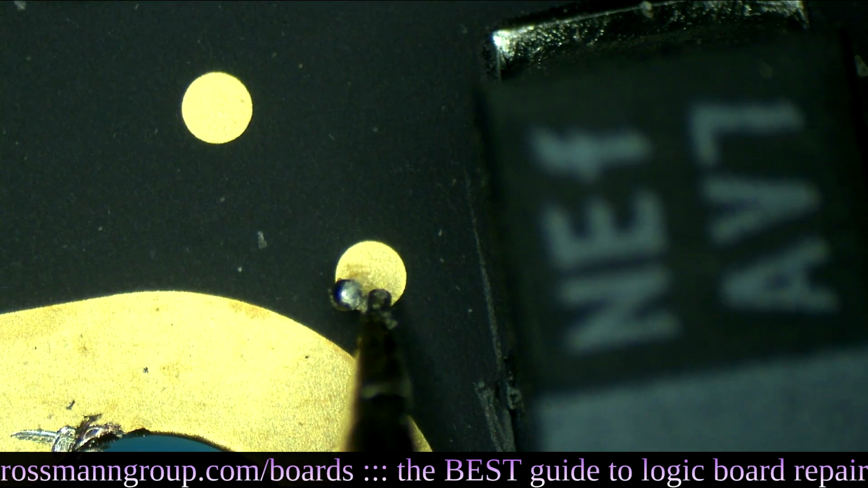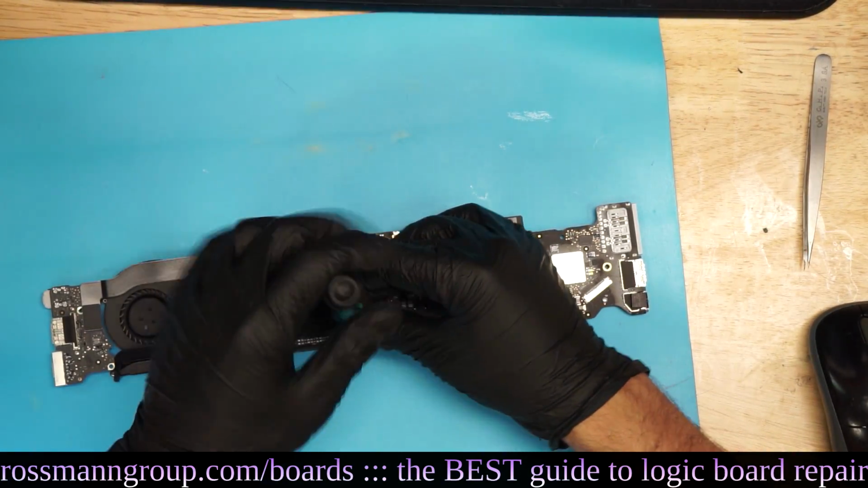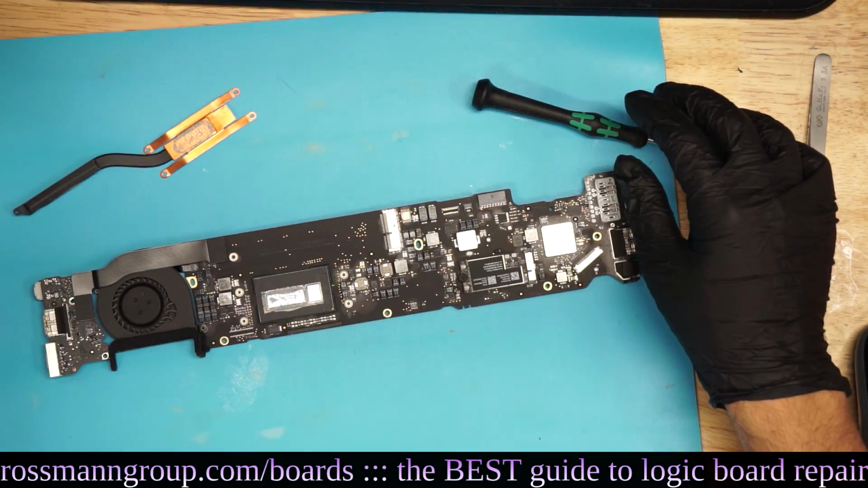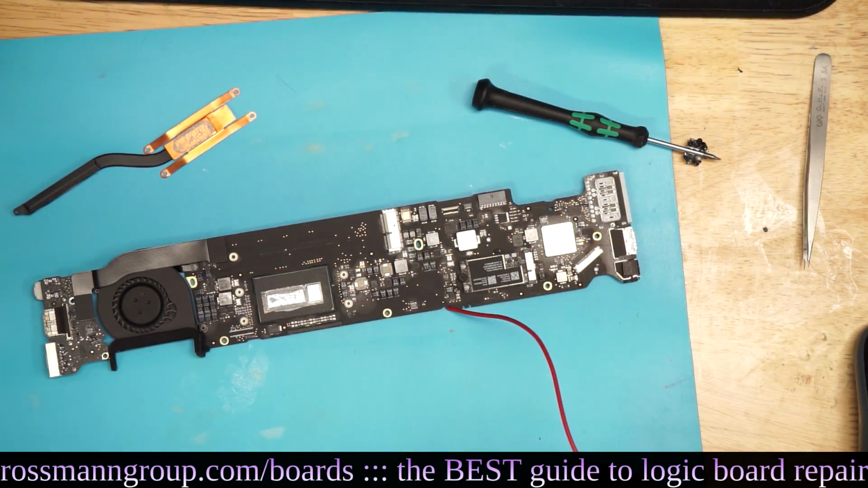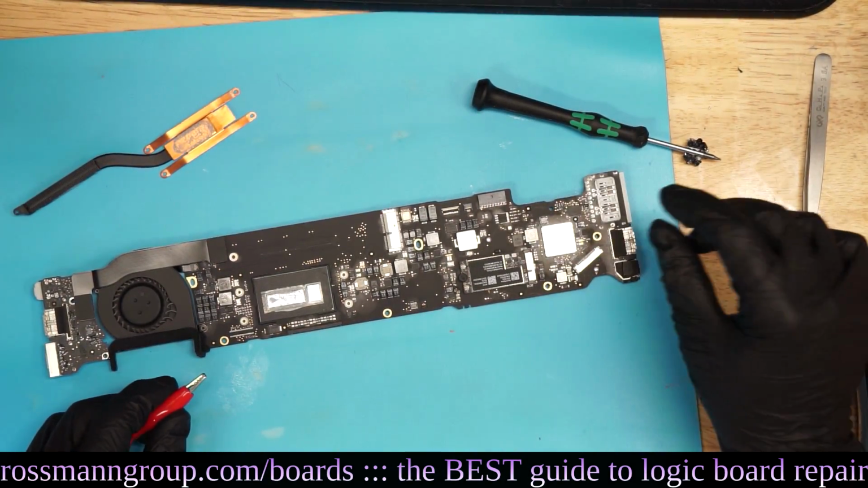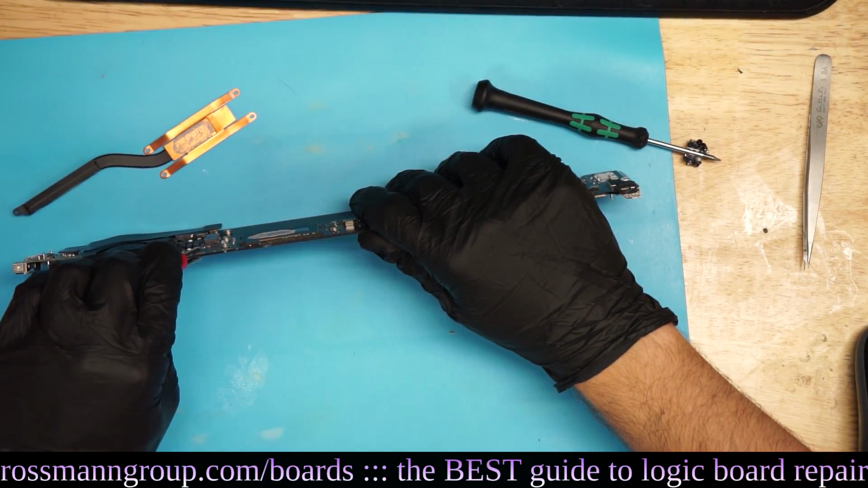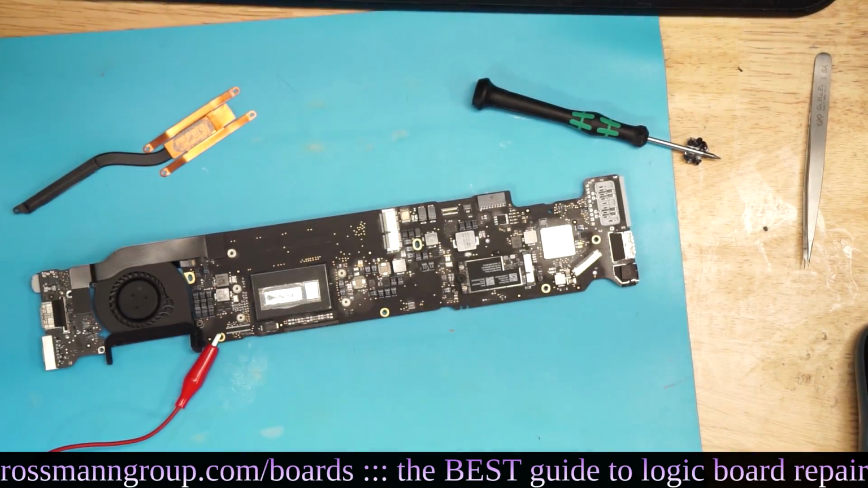Manufacture different. Think different. If Paul's using the thermal cam, I will use the alcohol method, and the alcohol method will find the short just fine. Just you wait. I'm going to lower the voltage in the power supply down to 1 volt. So one end is going to have to go to ground. And the other end is going to go to our PP bus.